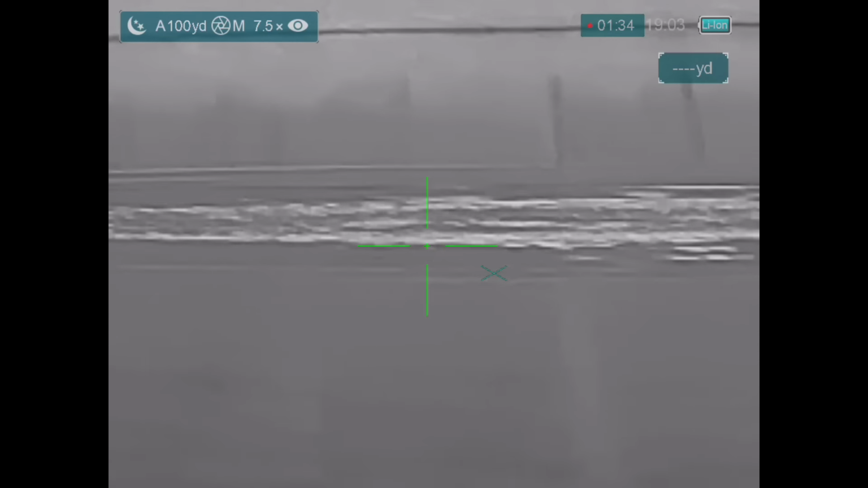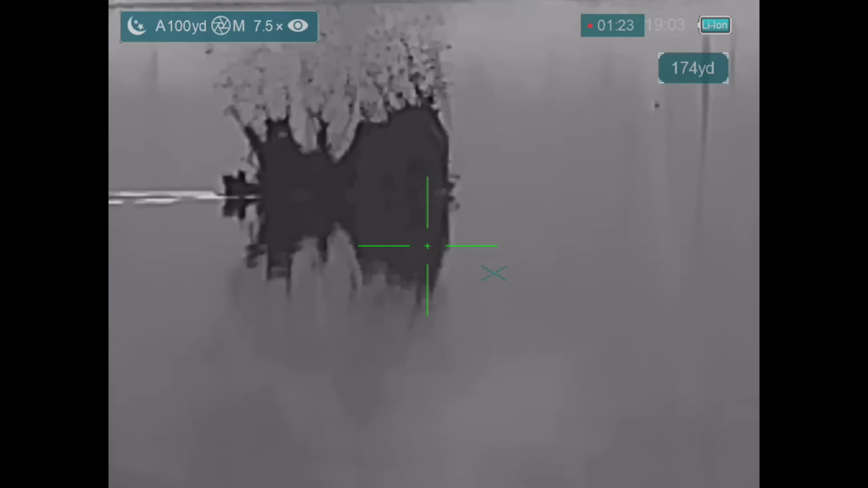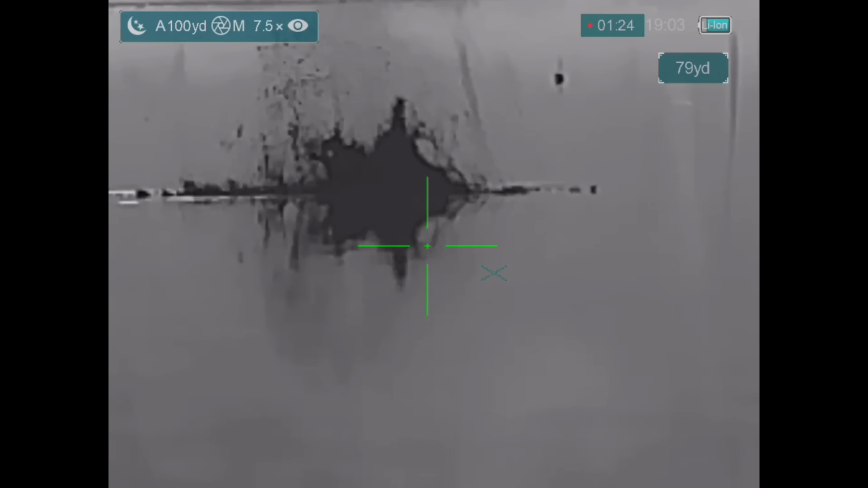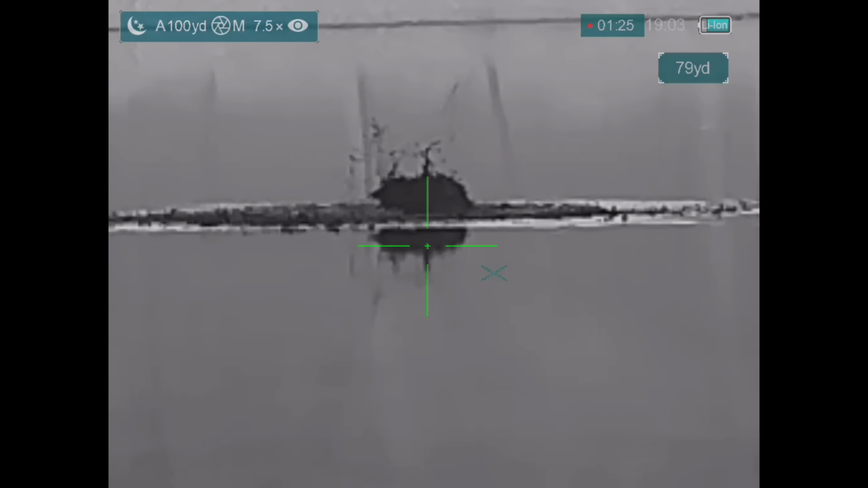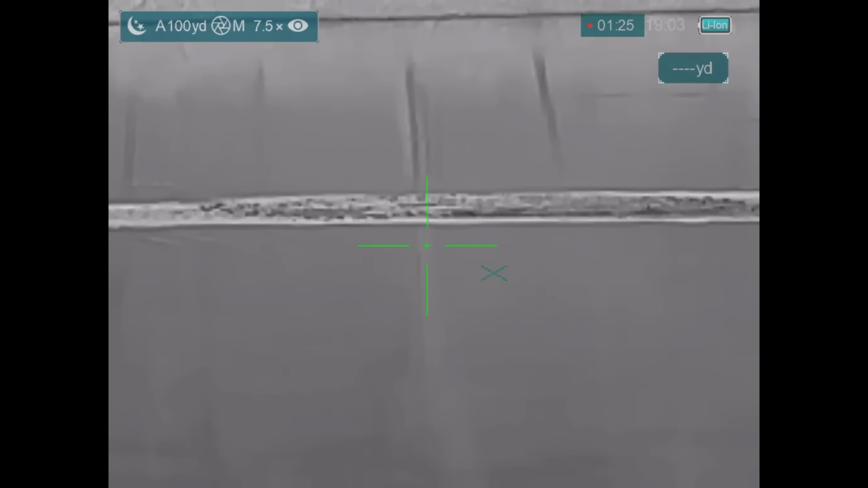Now, why do I think this was a good hit? This in slow motion. And it's because of the fragments that hit in the distance. Like right here, this chunk. It's not part of the rest of the splash. It's going to be something coming off the animal, either the bullet or part of the animal itself.